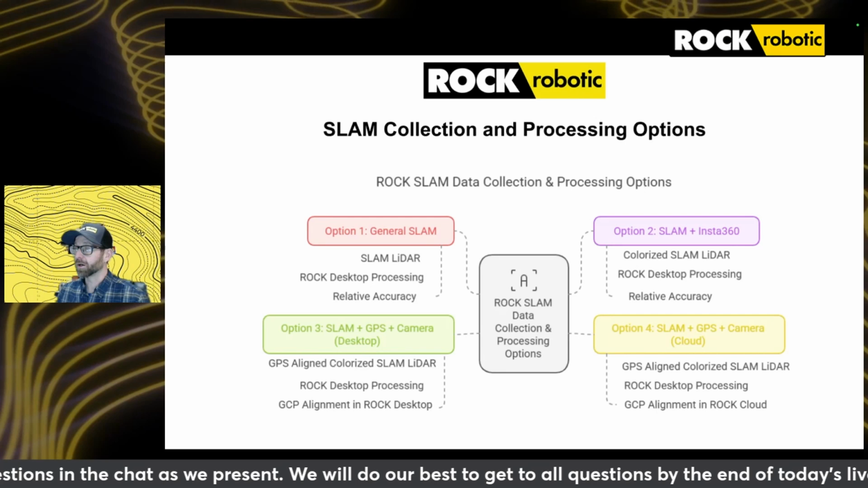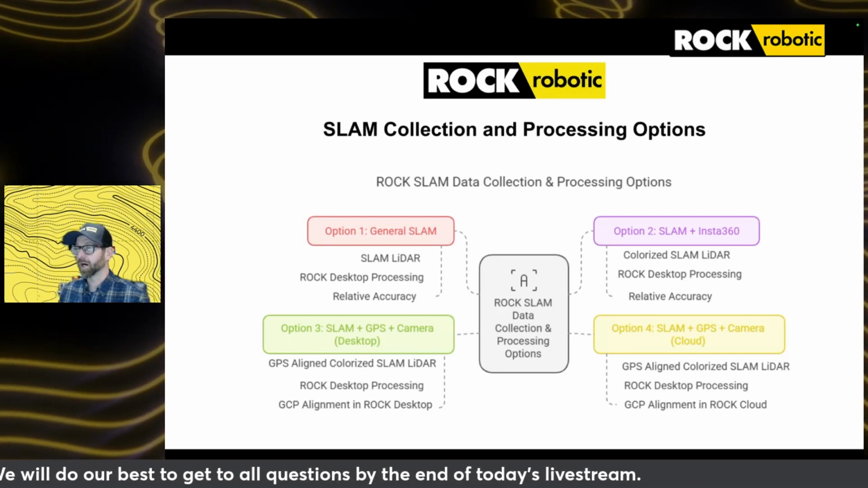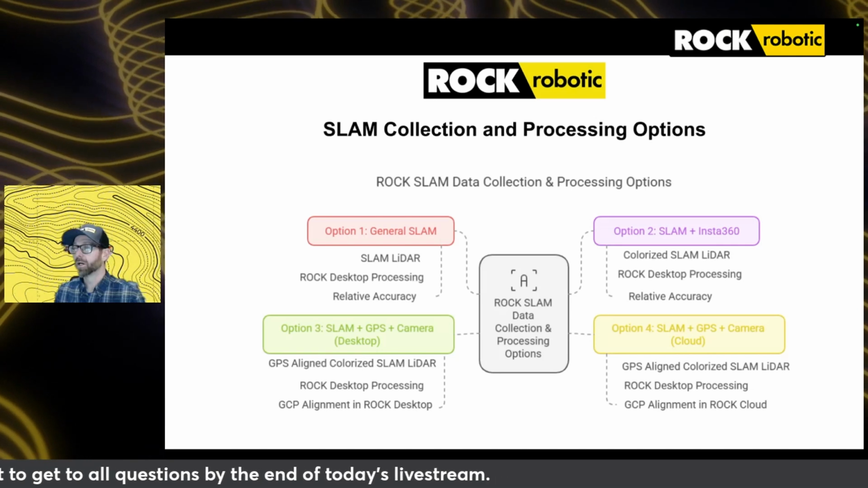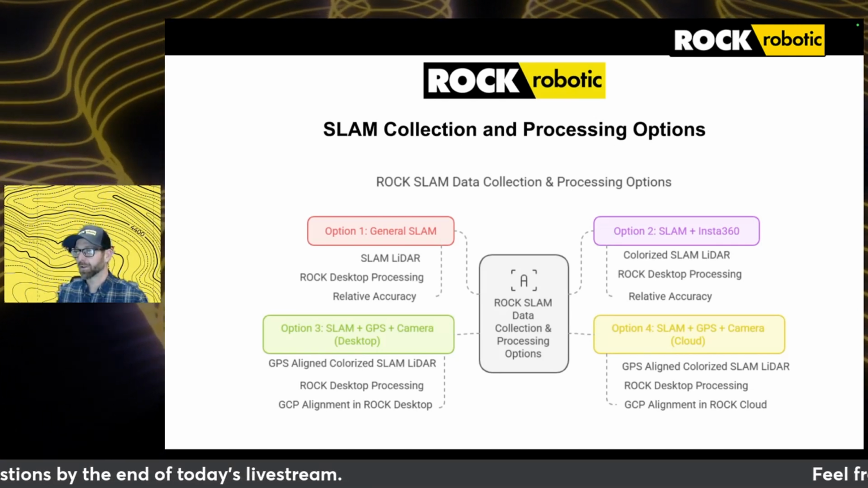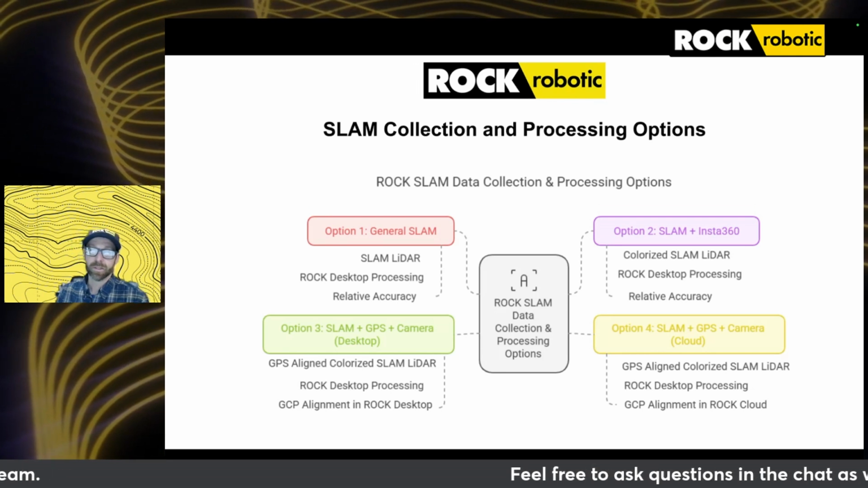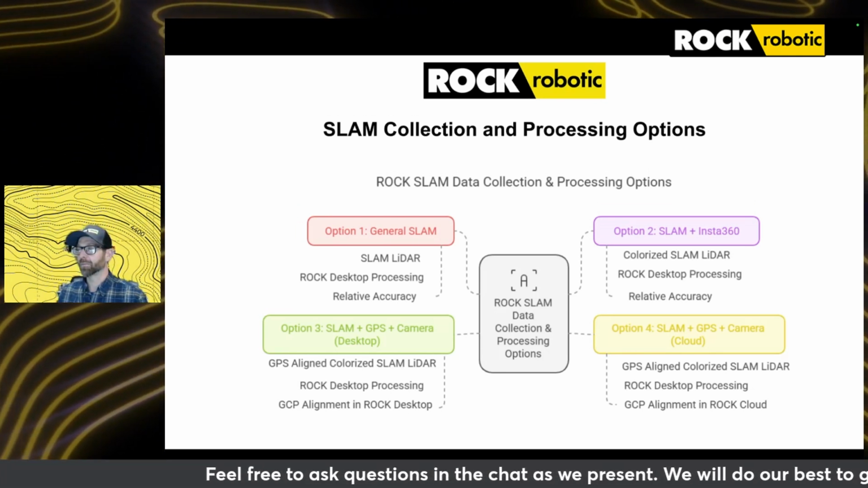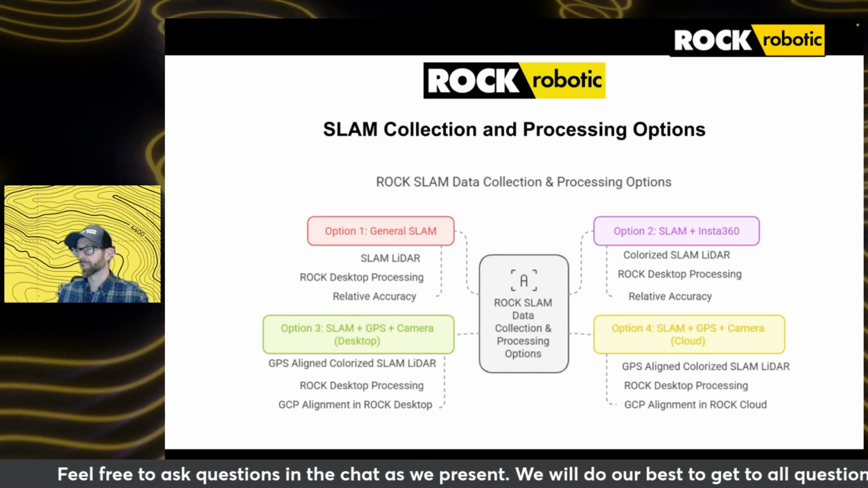And then once you've done all your processing in Rock Desktop, you have the same Rock ecosystem workflow of uploading your data set to Rock Cloud, which is going to include that point cloud in a .laz format and your trajectory file. Now, the next option we have is going to be SLAM plus your Insta360 camera.